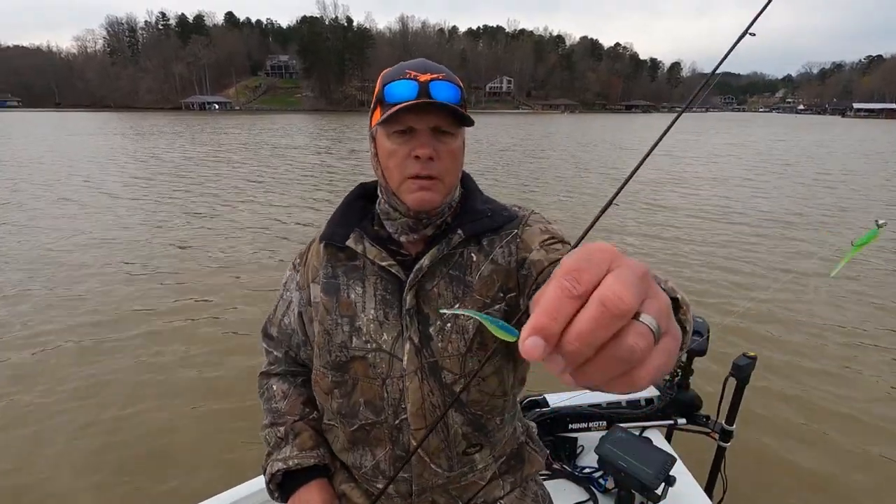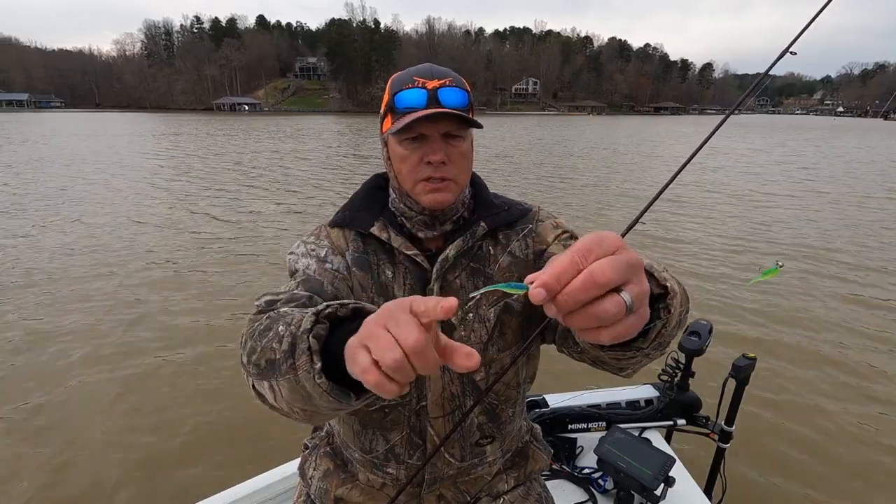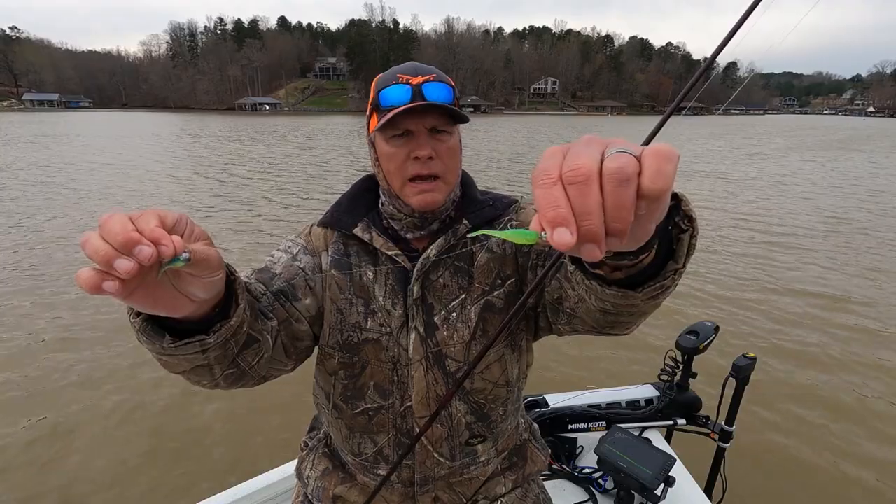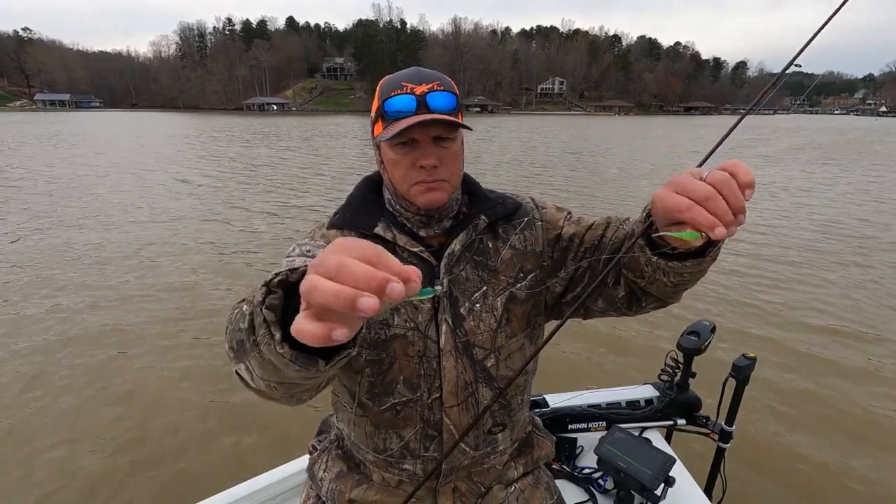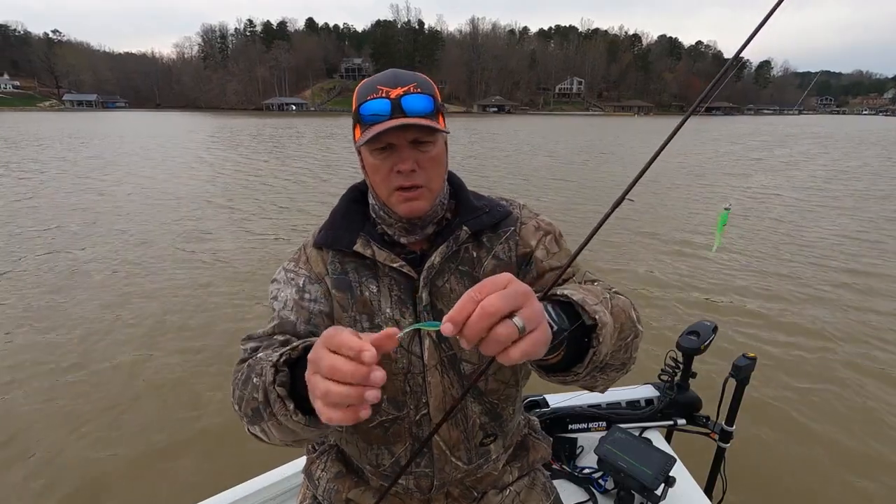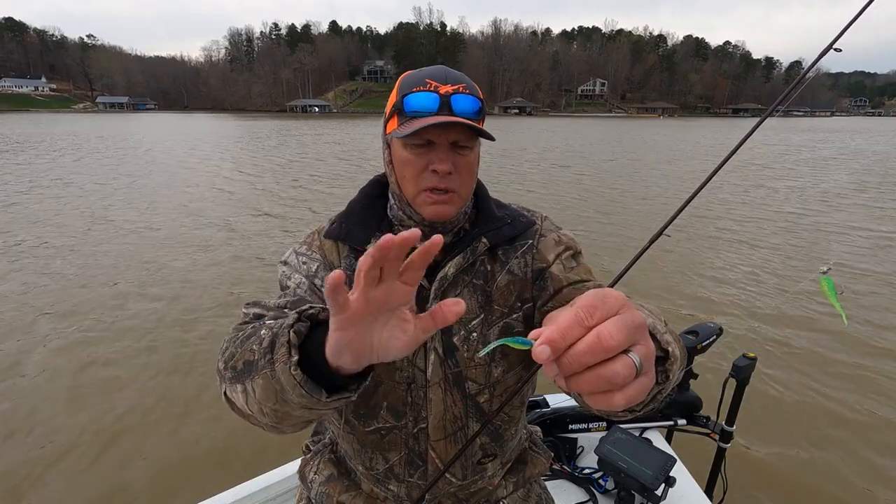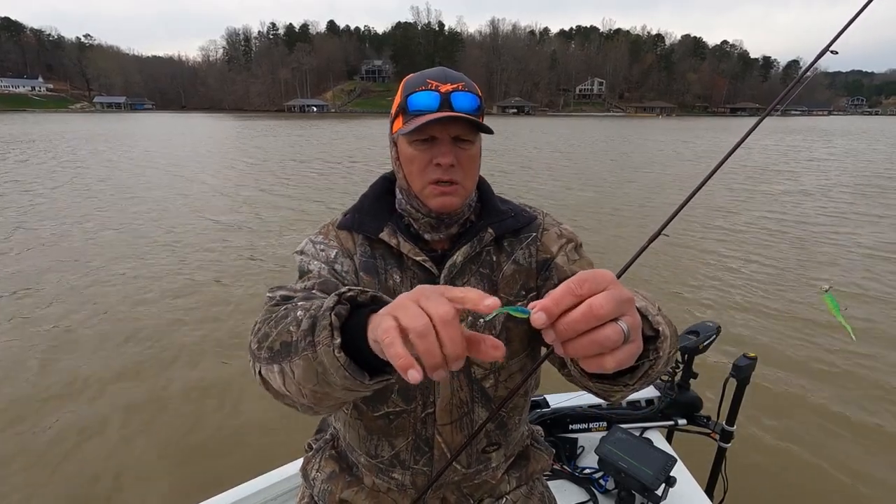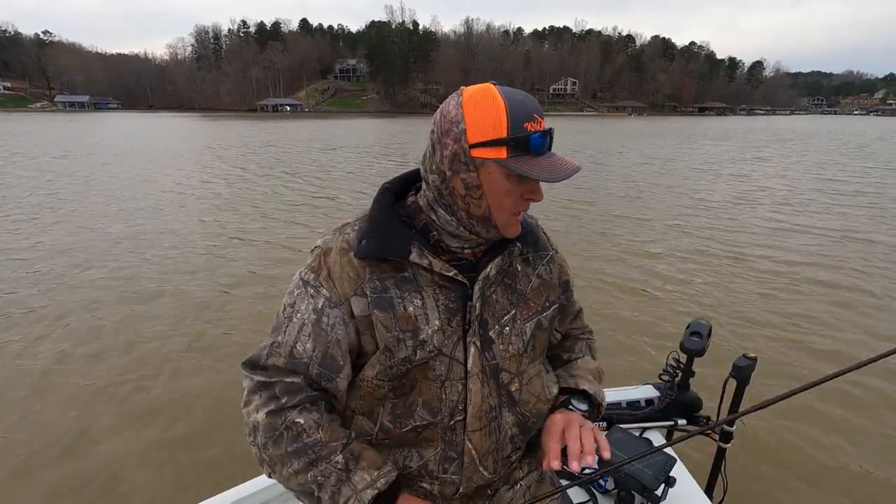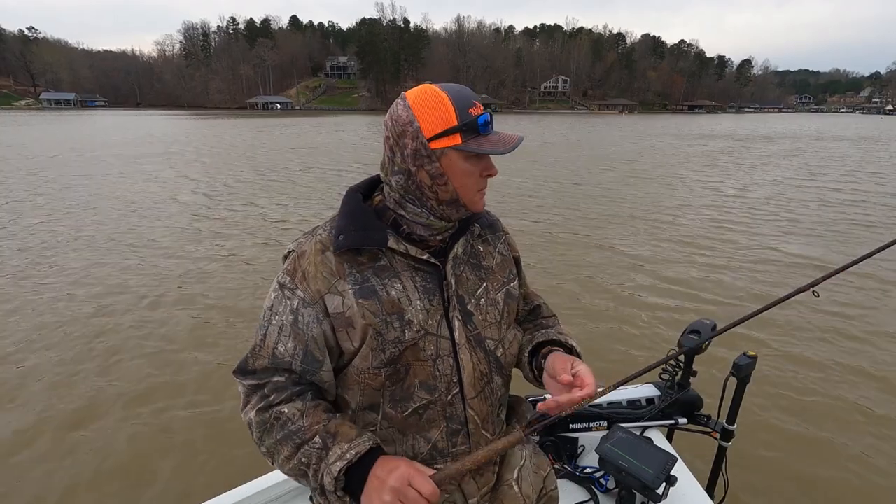And I caught him on that blue moon in the LC shad body. And you see, I still got that limeade on the top there. That's a 1/8 ounce head on the bottom, a 1/16 ounce head here. I figured this blue body would give it some contrast to look, in this dingy water. So that's why I chose that color. The fish reacted really well to it, so I'm gonna keep fishing it.